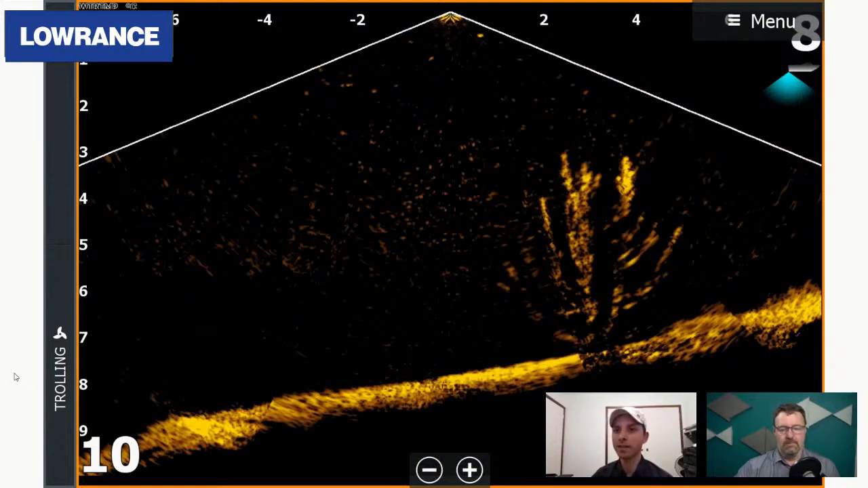Again, this is in between something that's got a little bit of hardness to it, but it's still a little bit grainy, but that's due to the actual style of the tree.